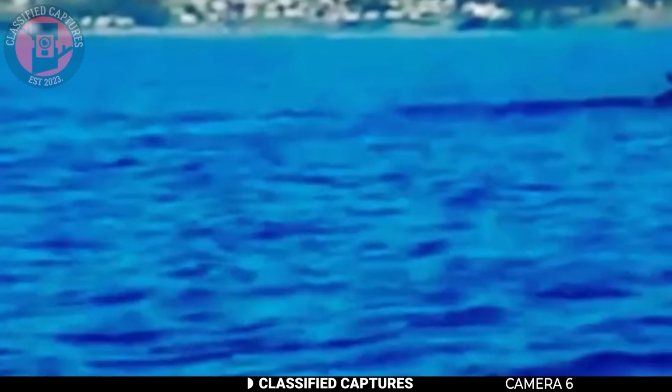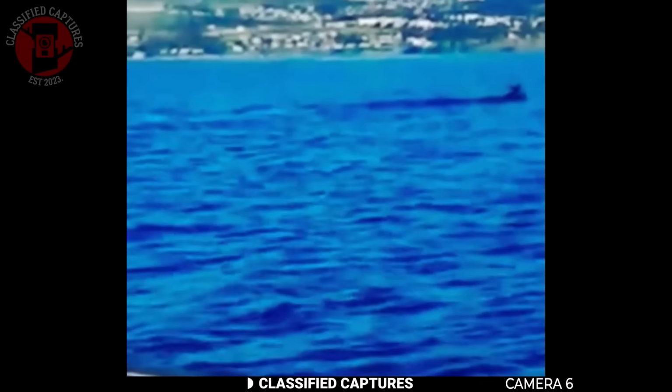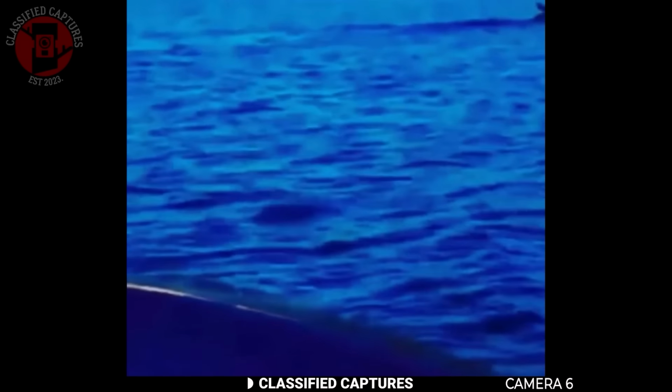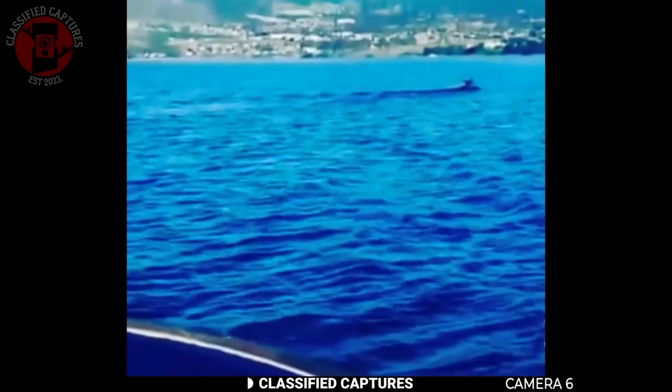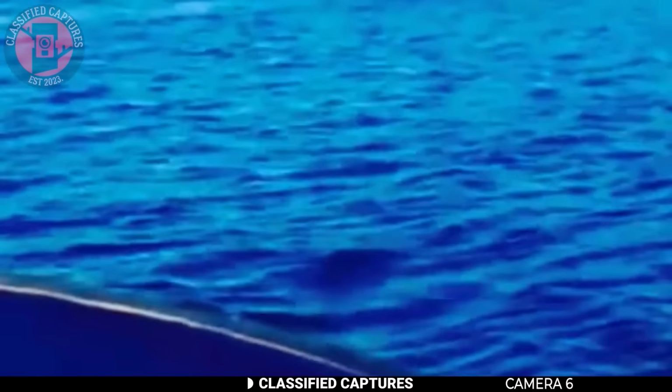Some people were out on a boat in the waters of Canada's Okanagan Lake. It felt like a calm, peaceful day, but they were definitely not prepared for what they saw next. Far off in the distance, they spotted something moving beneath the surface. At first, it was barely noticeable, just two small points sticking out of the water. But when the footage was zoomed in and enhanced, those two points looked a lot like horns. Now that's not something you usually associate with any known sea creature, so what exactly were they looking at?